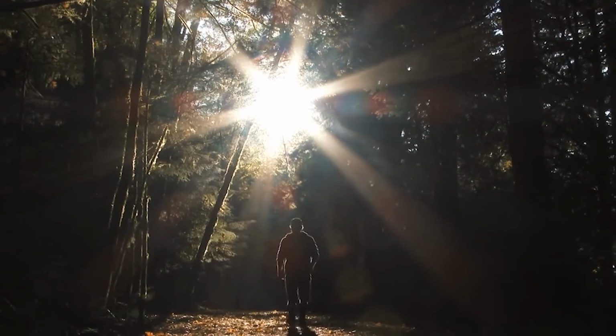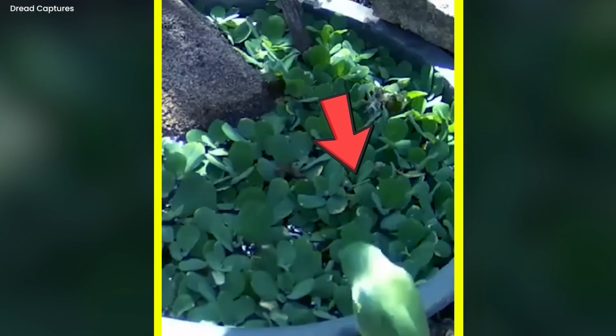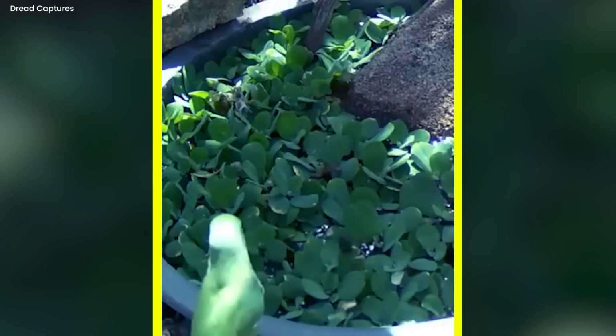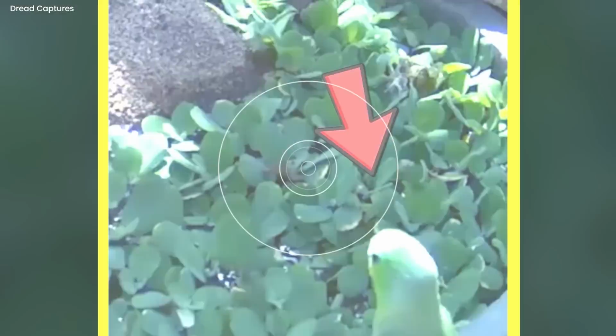Forest snake attack. In a video from a trail camera, something scary happened in a sunny forest. A parrot was calmly drinking water behind a pot, not knowing there was danger. All of a sudden, the parrot felt something odd, and then a big snake showed up. The snake swiftly attacked and ate the parrot in a mean way, changing the calm scene into a scary example of how tough nature can be.